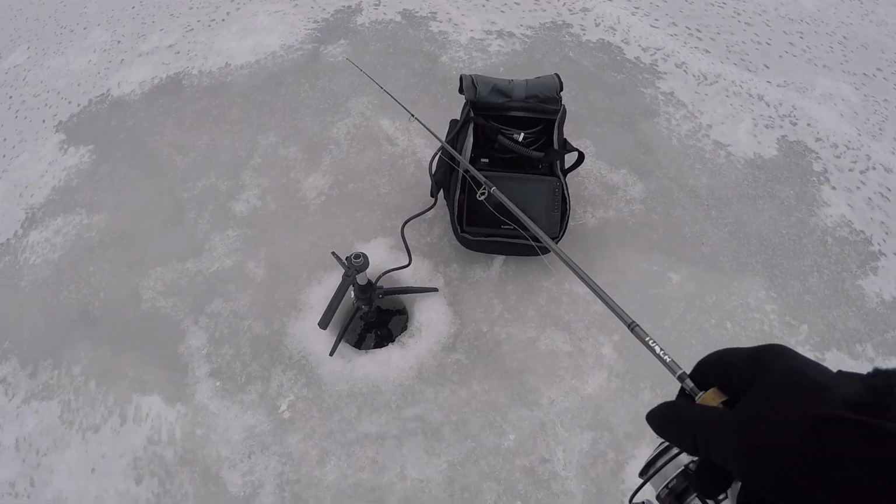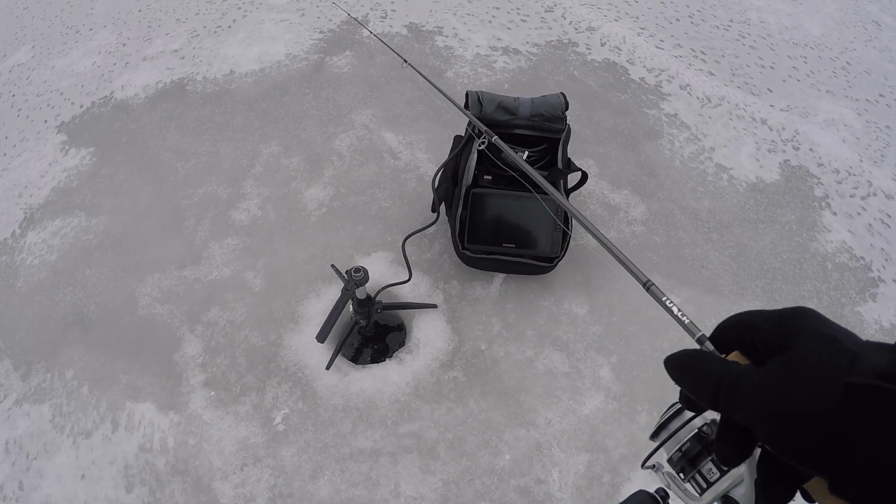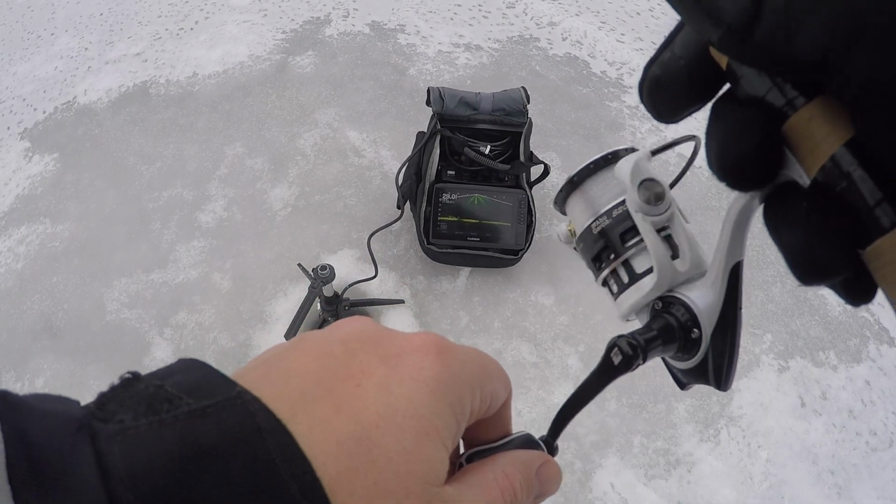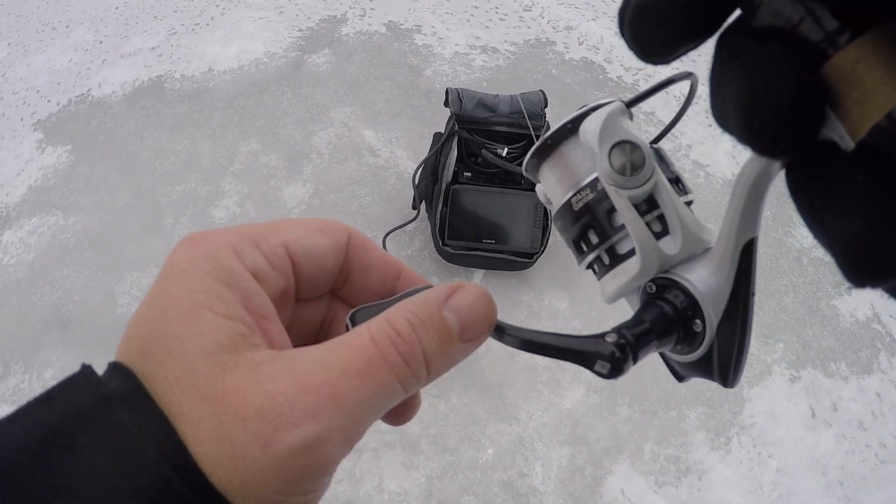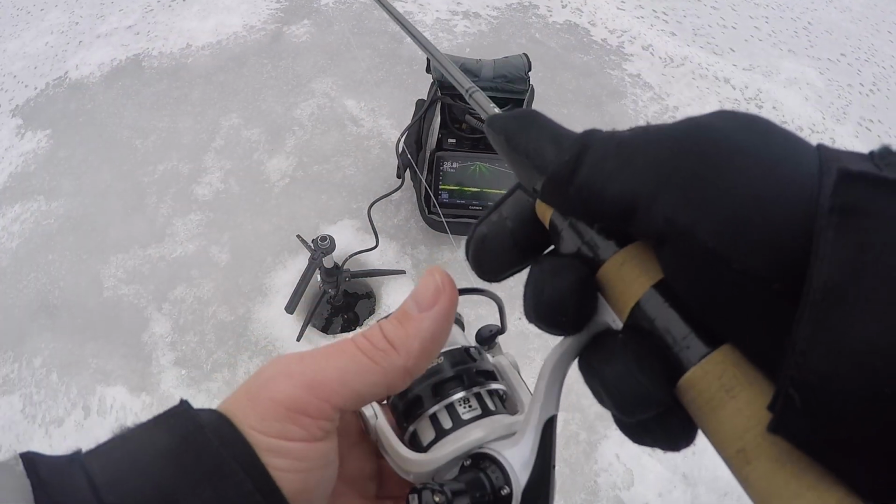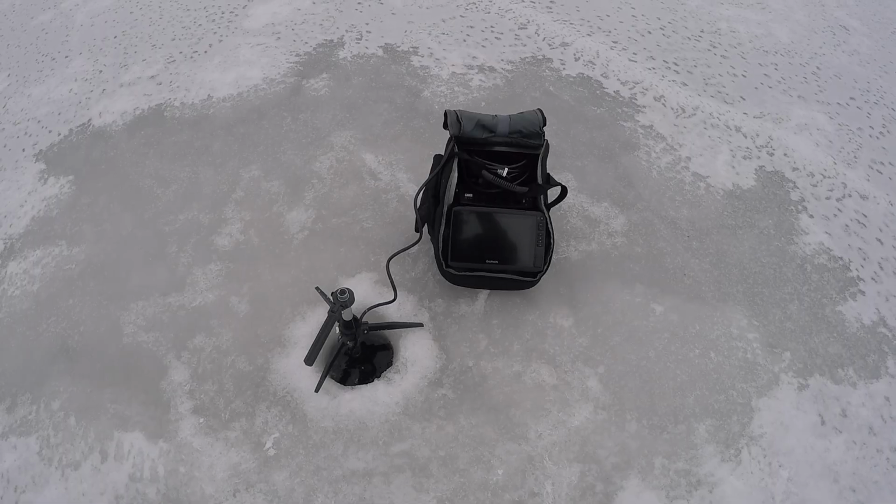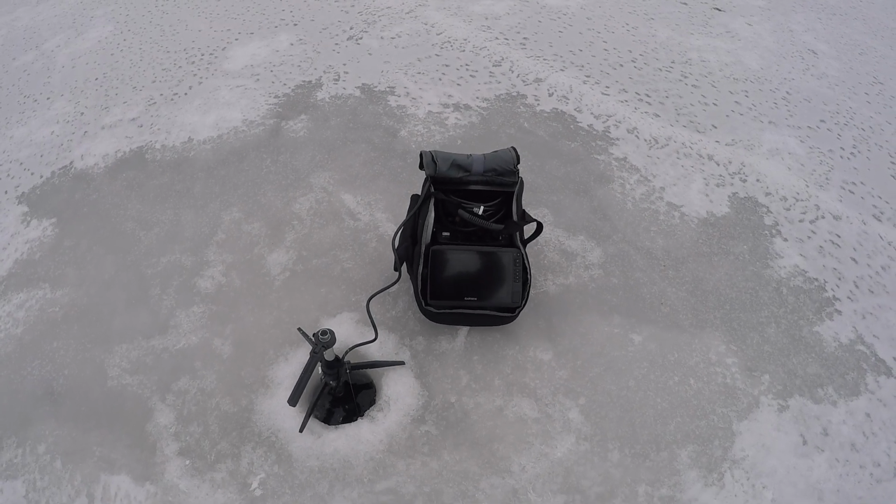He was on top of me as it was dropping. Still there. Apparently I just have to fish the hole where there's no fish on the bottom.